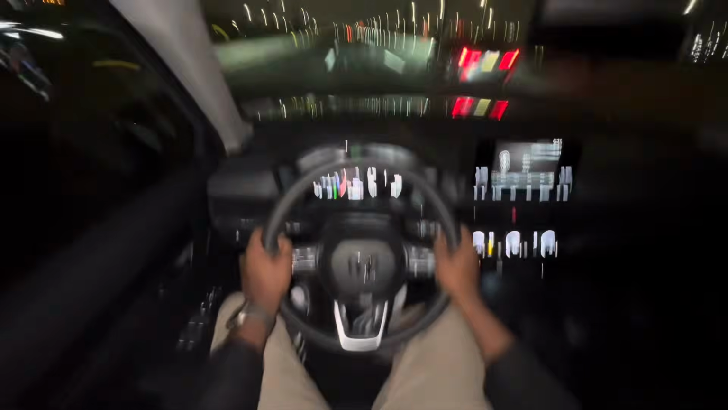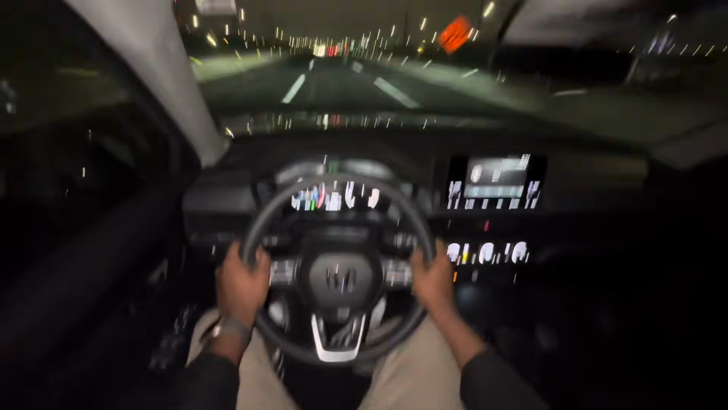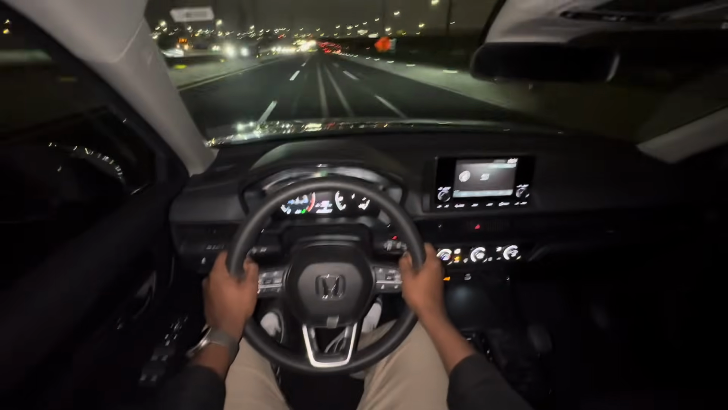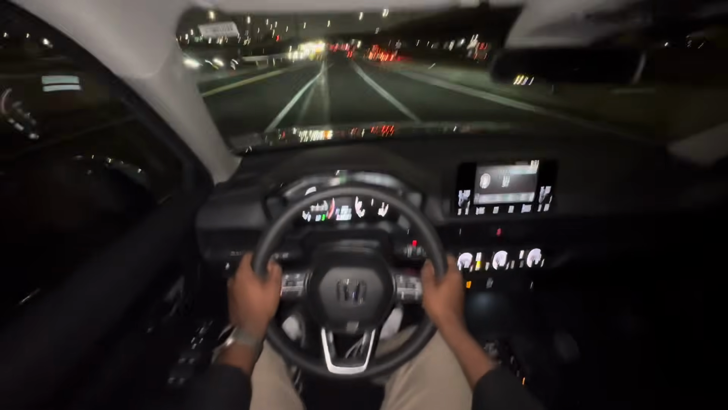In comparison to the hybrid motor, guys, you will be getting about 37 miles as your combined mileage per gallon, guys. So the hybrid is better on gas, obviously, but not by much, about 7 more miles per gallon.